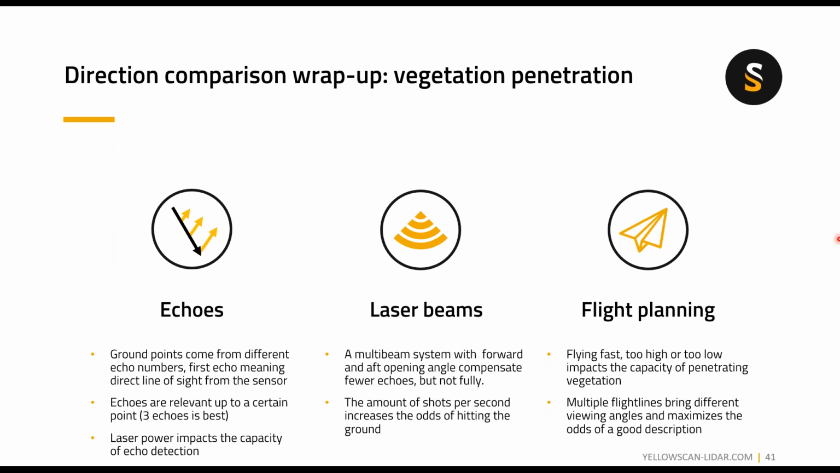As for the number of laser beams, a multi-beam system with the forward and aft opening angle will compensate for a fewer number of echoes, but not fully. But on the other side, the amount of shots per second it will enable will increase your odds of hitting the ground. So having more shots per second will overall give you better results. And lastly, it is very important, it's the flight planning.